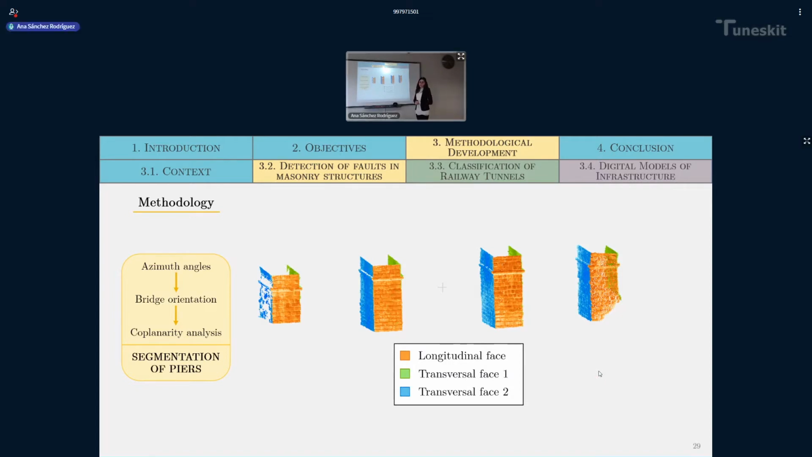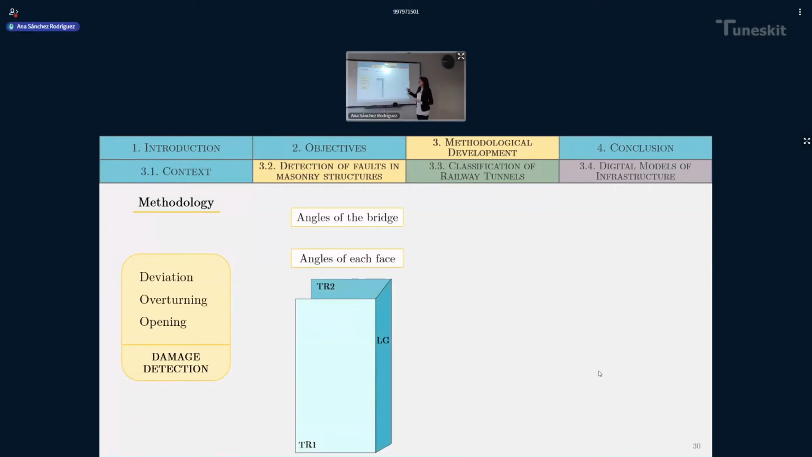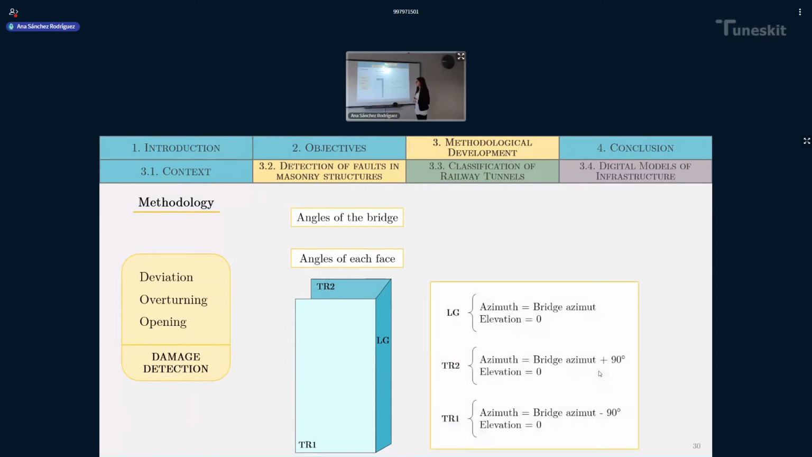So now that the piers are classified, the next step is to perform the damage detection. We have calculated from the previous step the angles of the bridge and the angles of each of the faces of a pier, and it is logical to think how the angles of each face should be if they are not suffering from any damage.